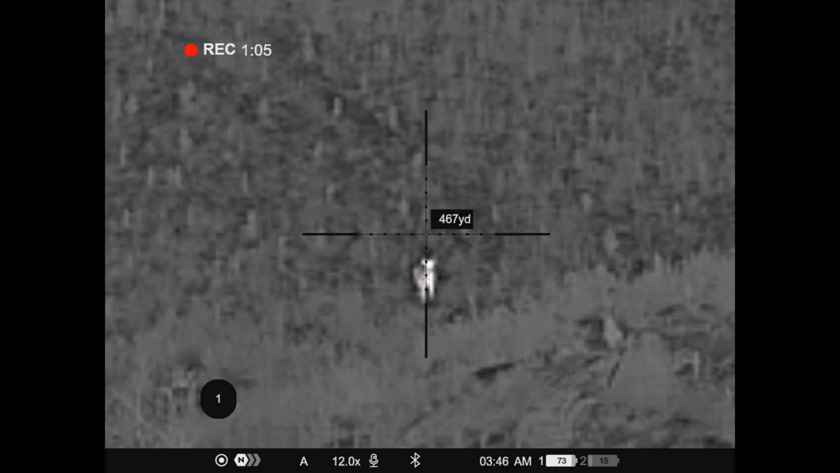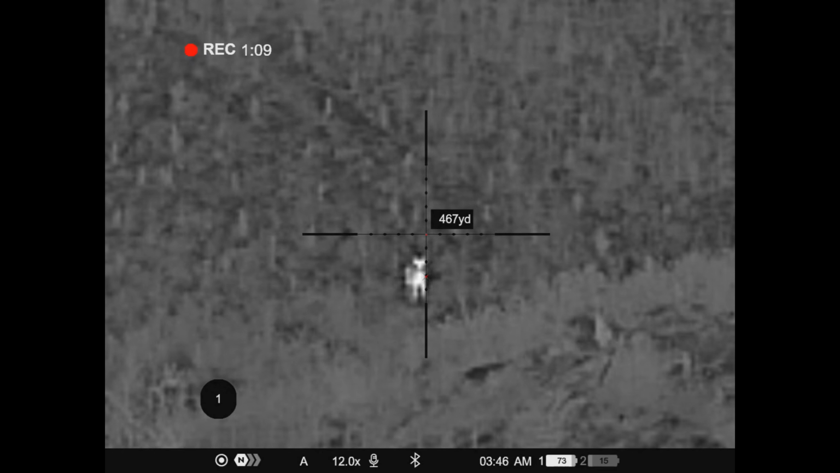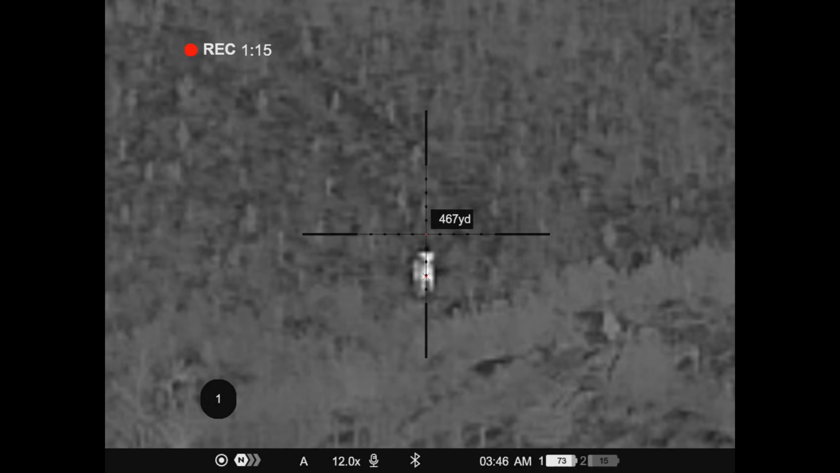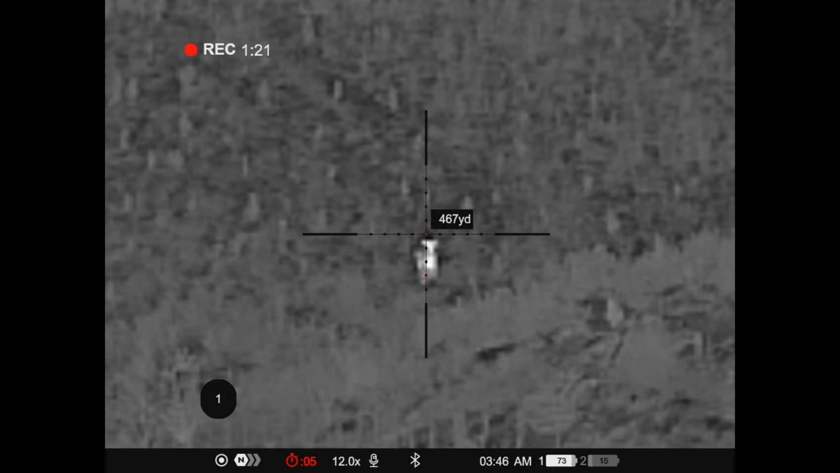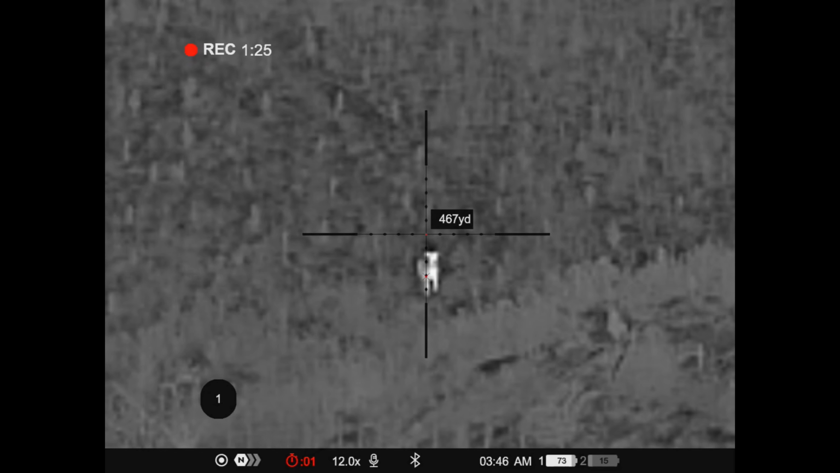The closest we could get was 467 yards, and the plan was to get both guns set up, then flick the spotlight on for Clinton to see through his scope, and then take a shot. Try not to move too much, Tobes. What are we doing? Sure, I can see antlers.